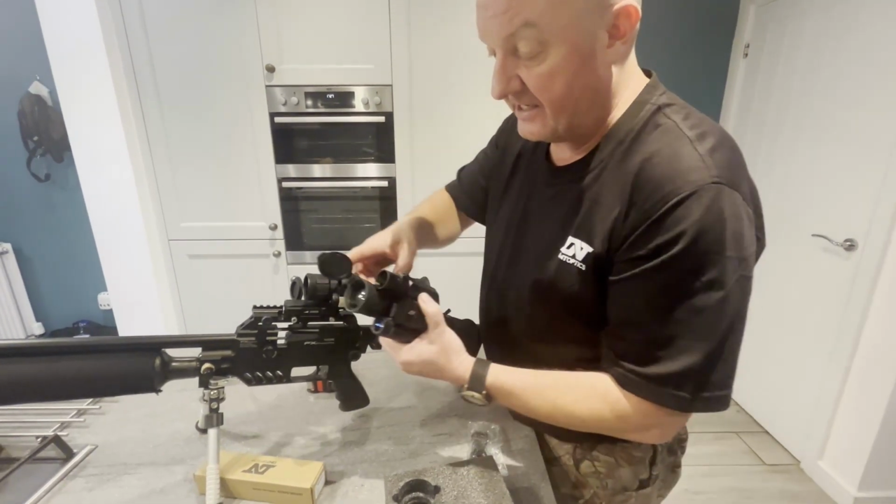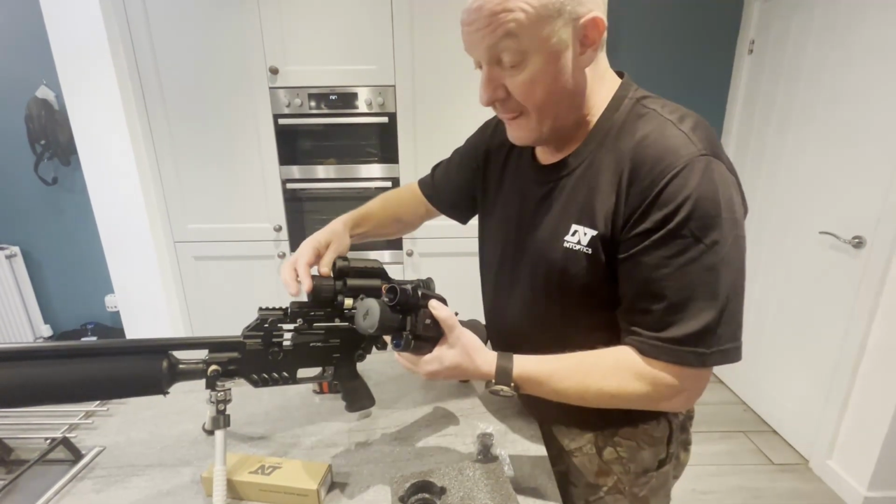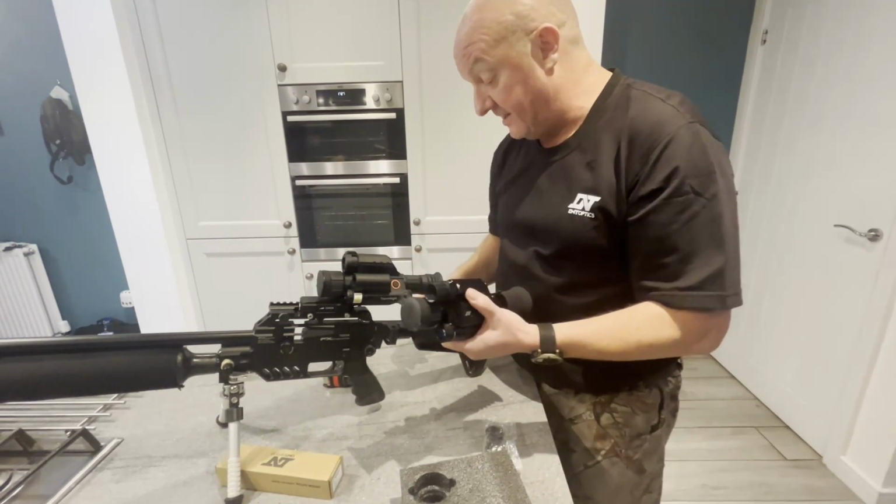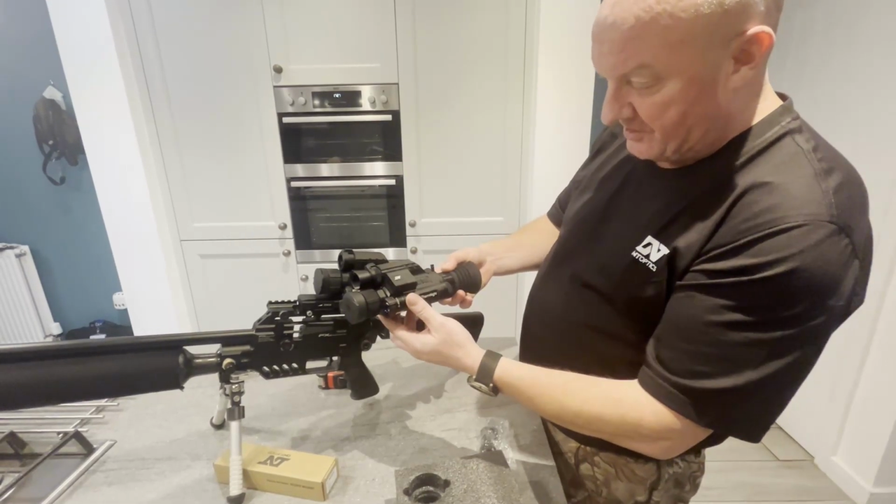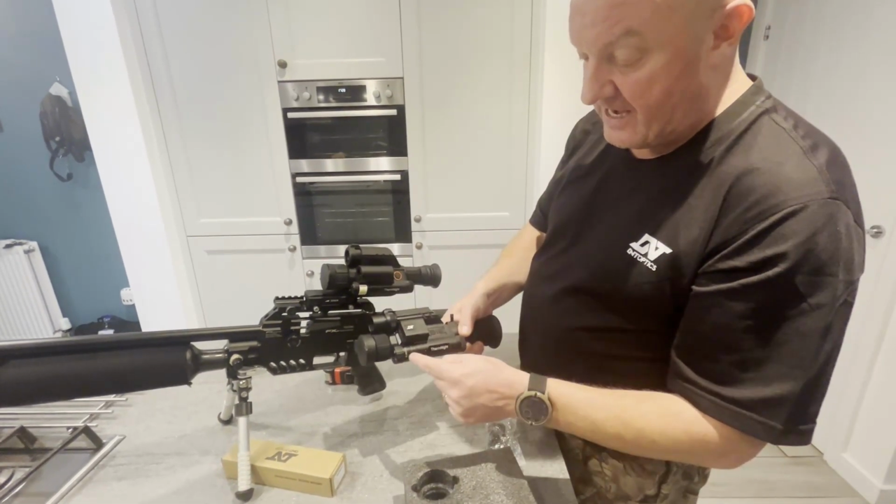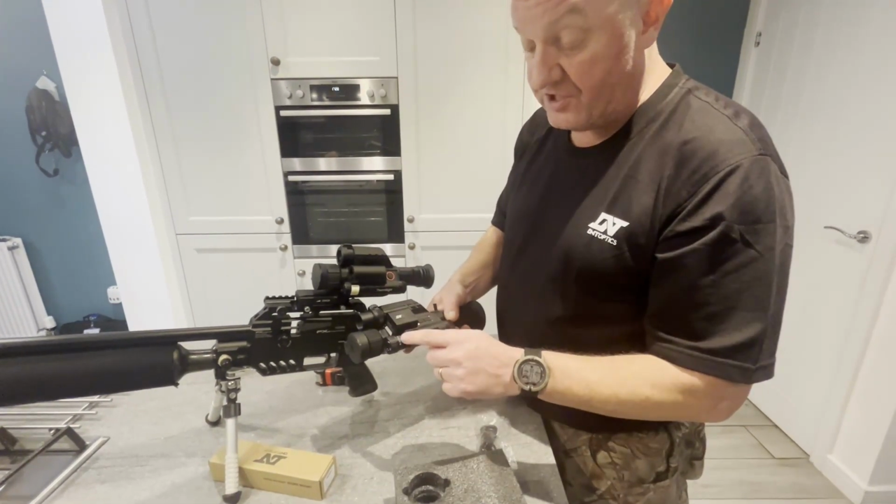Big difference again is the plastic cap at the front, the lens cover, whereas this one's rubber. It can get a little bit annoying if I'm honest, but I tuck it in behind the IR. And that's about it that I can see initially. I know you can change the IR from the 850 to the 940 if you prefer. It'll come standard with the 850.